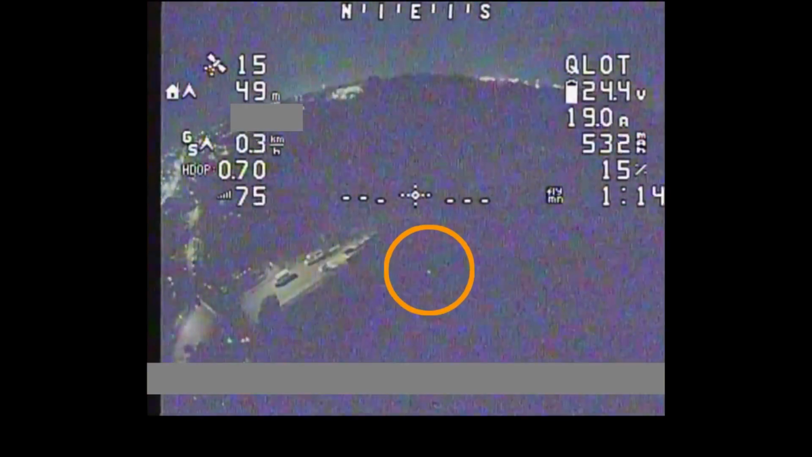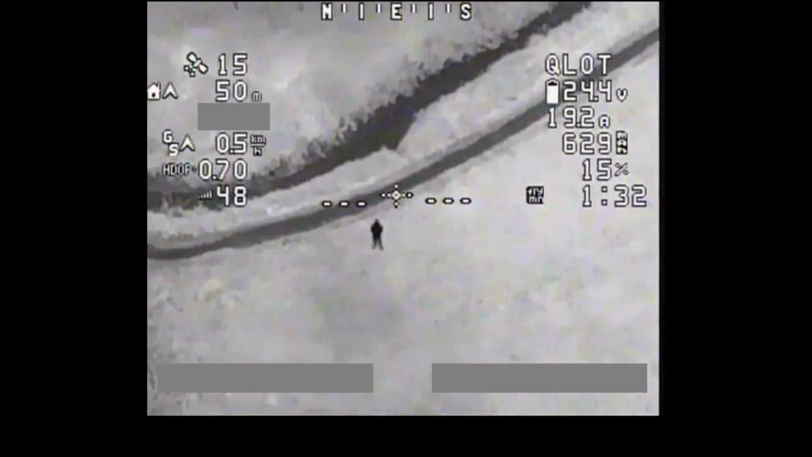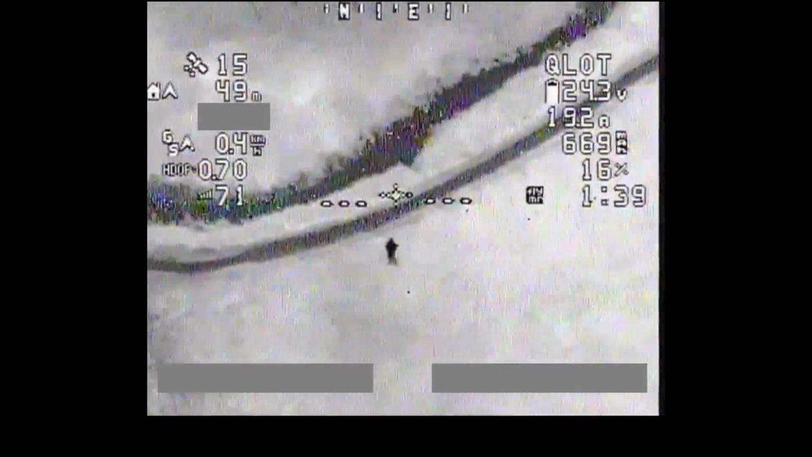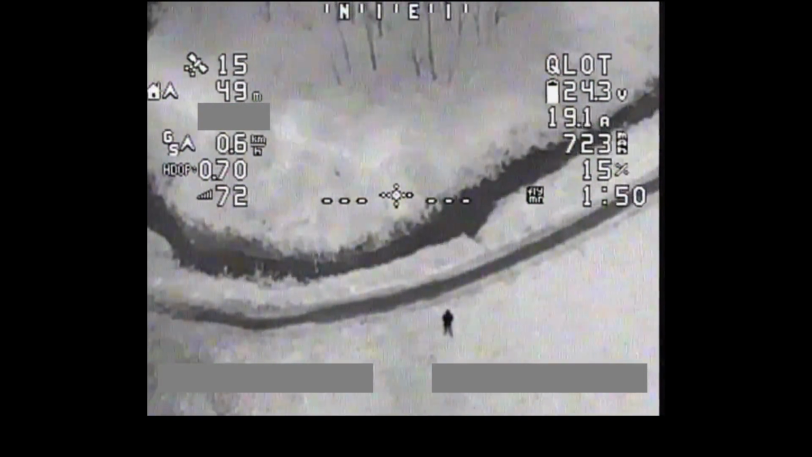So let's now switch to the thermal camera. Enabled. I still haven't managed to figure out what's causing this glitching whilst it transitions. I had a few ideas, but none of them worked out, which is annoying. So where am I? There I am. As you can see at the moment, the colour palette I've got enabled is the black hot colour palette. So you can see me there. If I wave, I'm appearing black against the background, but obviously black is hot.